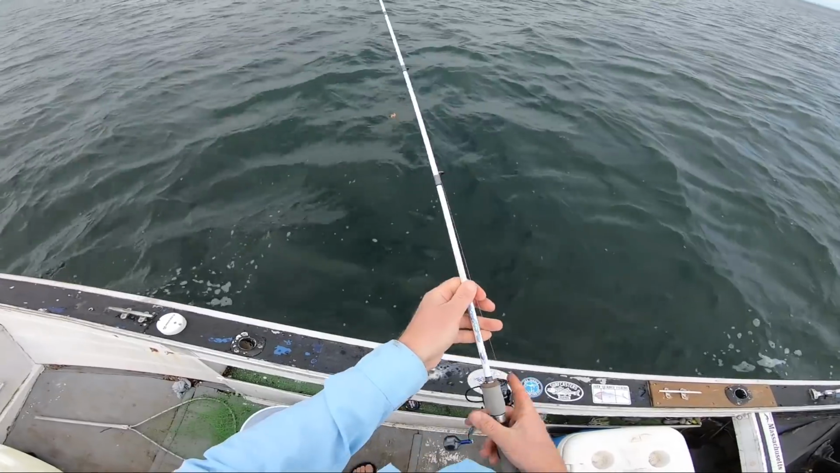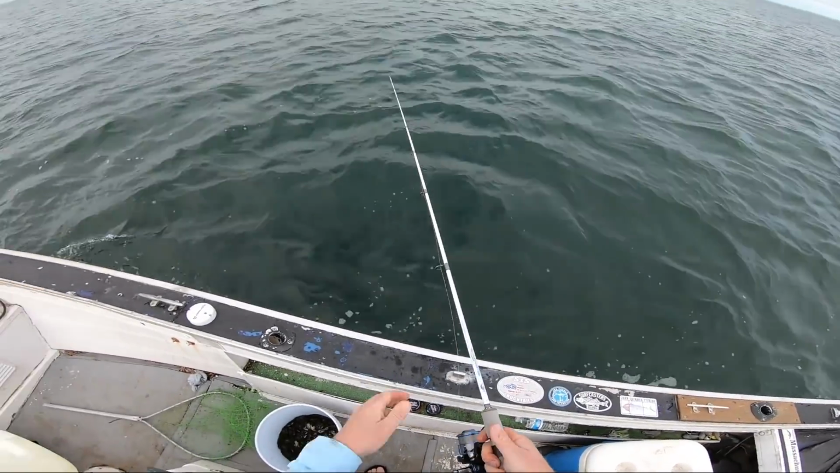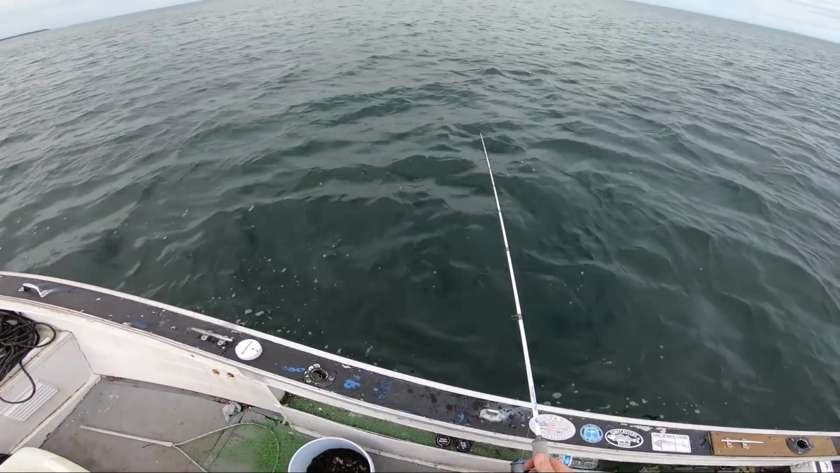All right, so I'm flipping it a little bit up current here. I do have current, so if I toss it up current a little bit, by the time it gets to the bottom, it's pretty much straight down, which is where I want it.